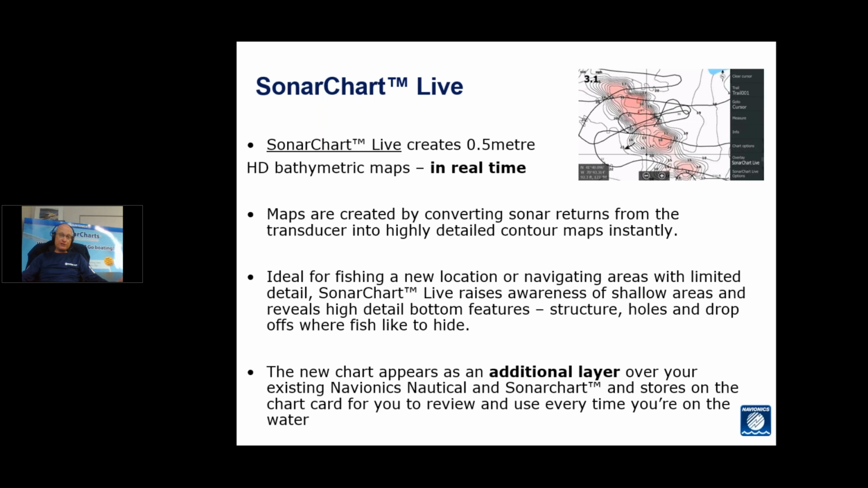So it's absolutely ideal for fishing a new location and navigating areas that have limited detail. It raises your awareness of those shallow areas where you're looking for high definition detail of bottom structure, holes, drop-offs, all those sorts of things for fishing. Or another practical thing for cruising is if you're moving into a reef area that has very low survey data, then you can create yourself a really good map that will give you a lot of detail.